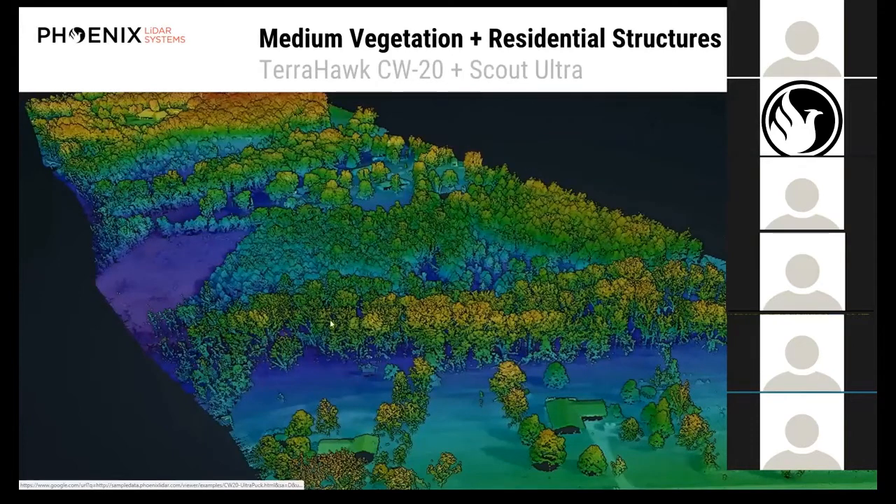All right. Hello, everyone. I hope you're all having a good afternoon or evening or morning, possibly, depending on where you are. The first data set that I want to take a look at is a medium vegetation and residential area. This was collected with the Terrahawk CW20 and Scout Ultra. This is sort of a sneak peek at some of the Scout Ultra data. So let's take a look at it.